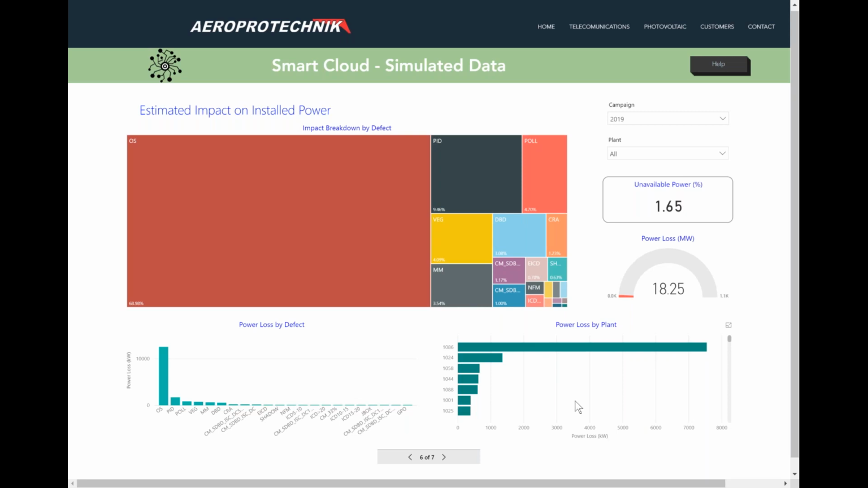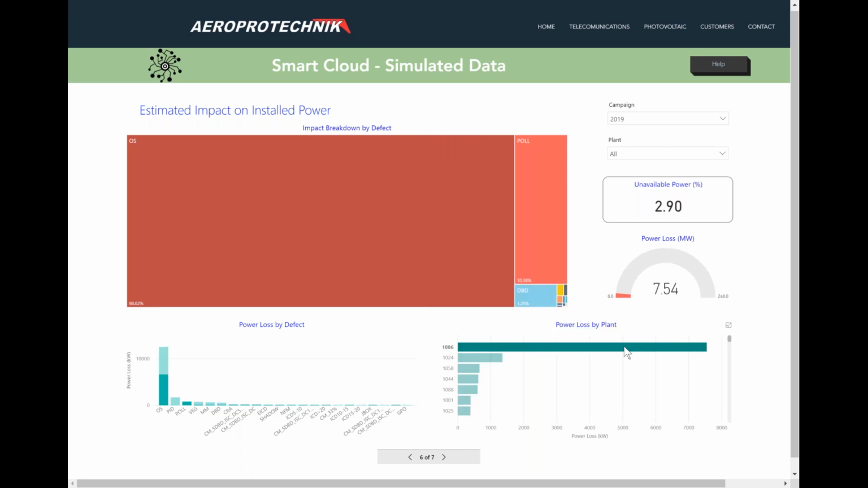But I can say, okay, since I have to go to farm 1086, just to say a number, if I click on that specific farm, since I have to go there and fix the open strings, what else do I have there? You can see that open strings is 88% in this farm, not 88% of strings affected, but 88% of the 7.5 megawatts not available are due to open strings. But I also have some dirtiness in the modules, and some DBDs that I could fix. So why not prepare for that straight away, so I don't have to go there twice?